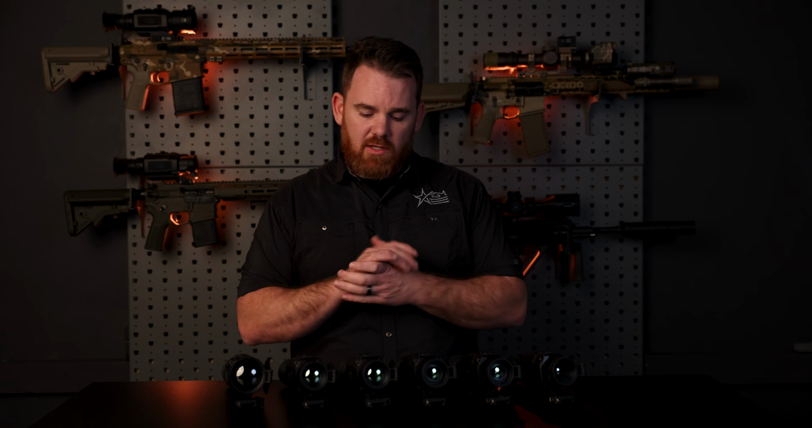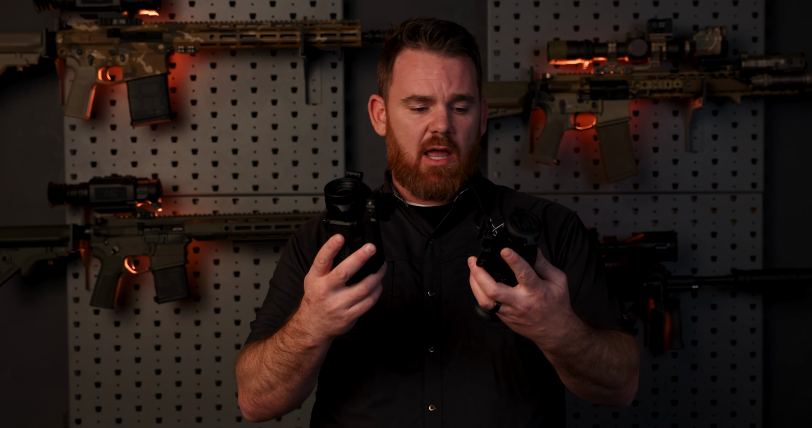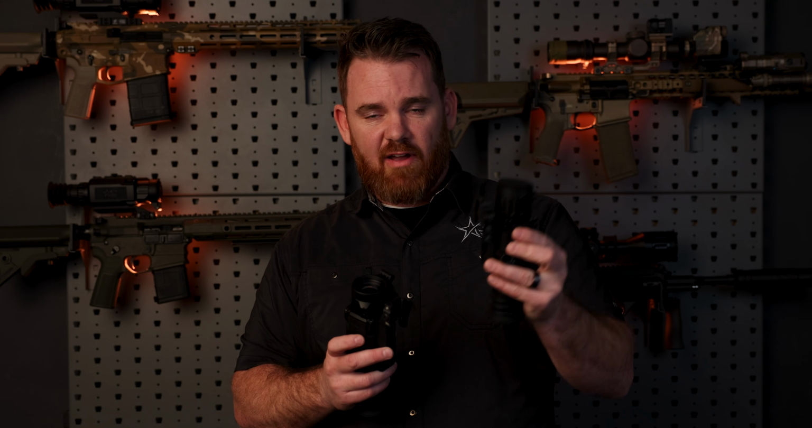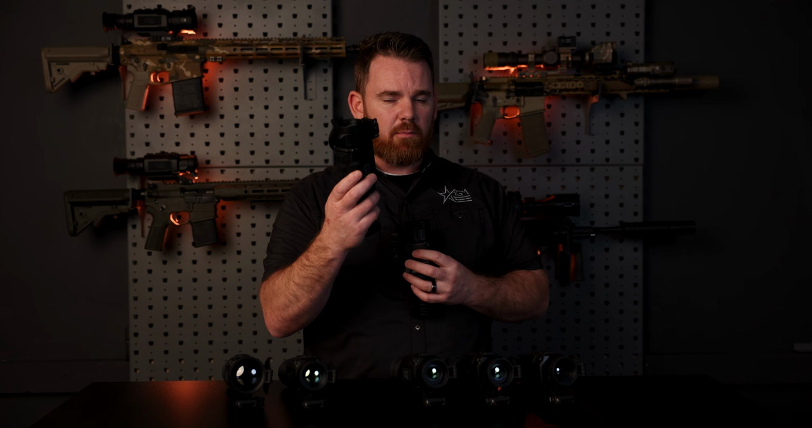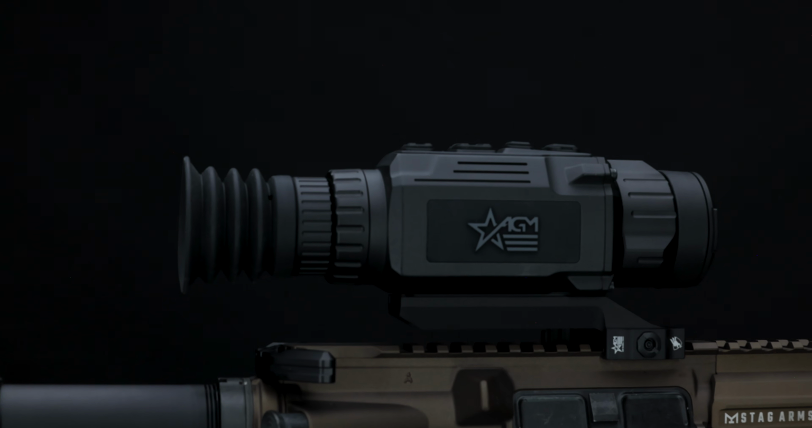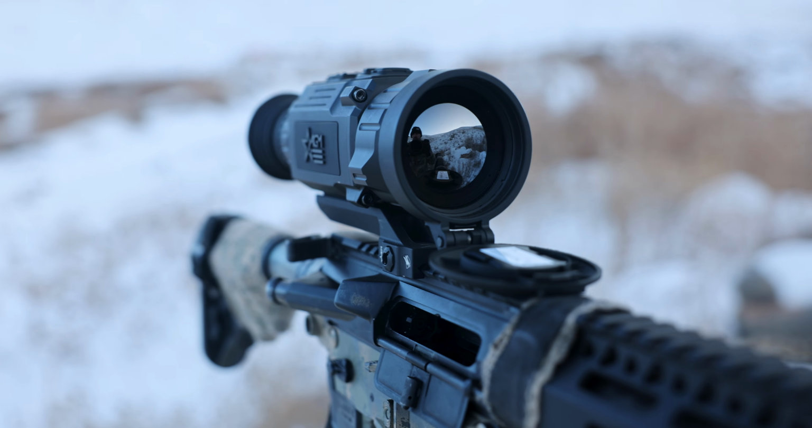One of the primary differences that's worth talking about between the Rattler V1 and the Rattler V2 is the size and form factor difference. So I have the Rattler V1 with me here, a 35mm option, and our Rattler V2 right here. You'll notice right off the beginning that the Rattler V2s are a little bit bigger than our Rattler V1s, but they still pack a lot of features inside the body. They're still compact, they're lightweight, but they are a little bit larger in size when compared to our Rattler V1 series.